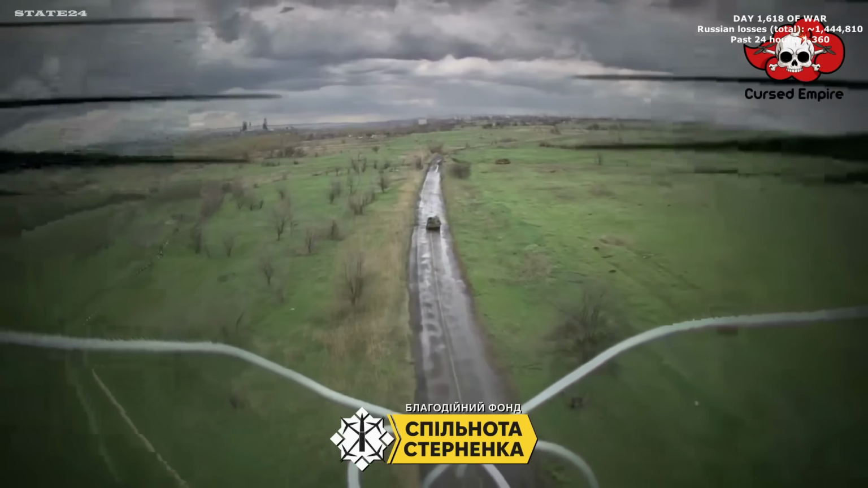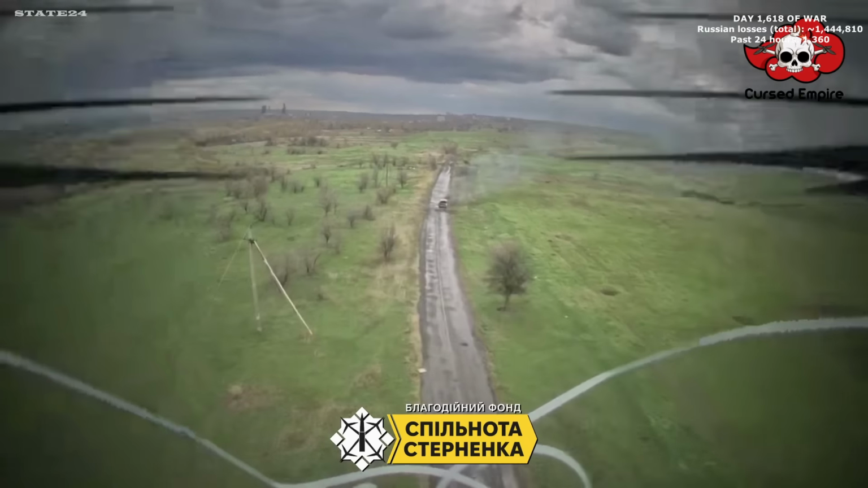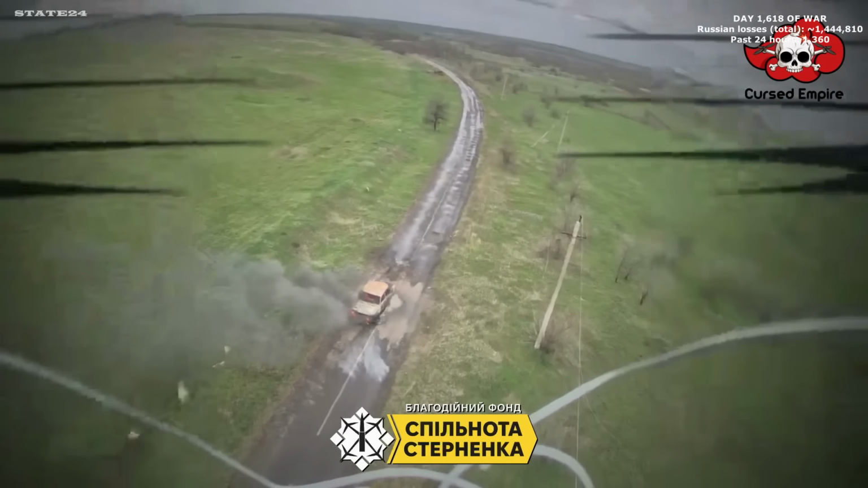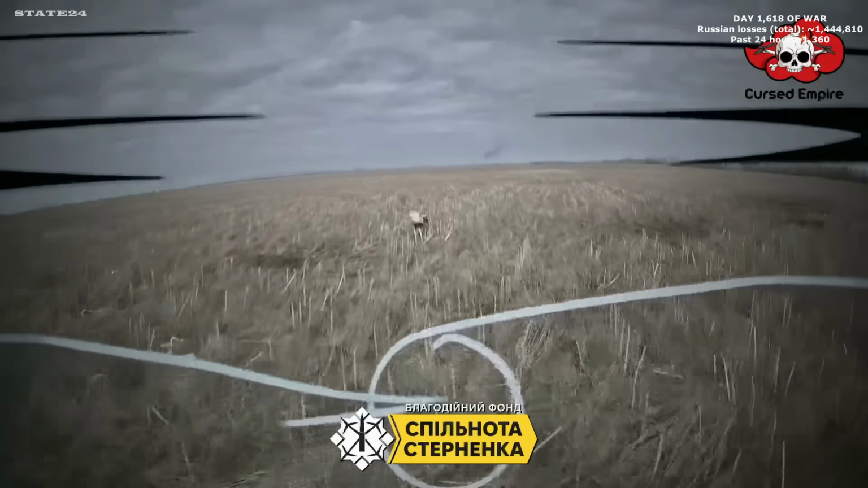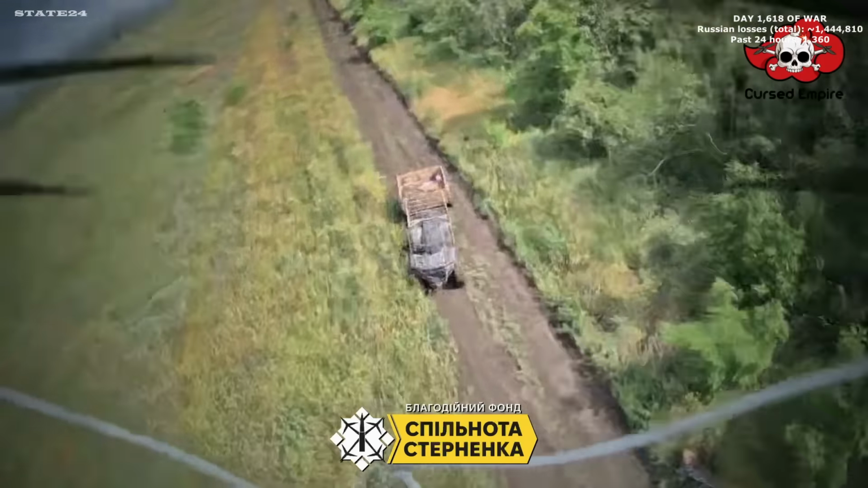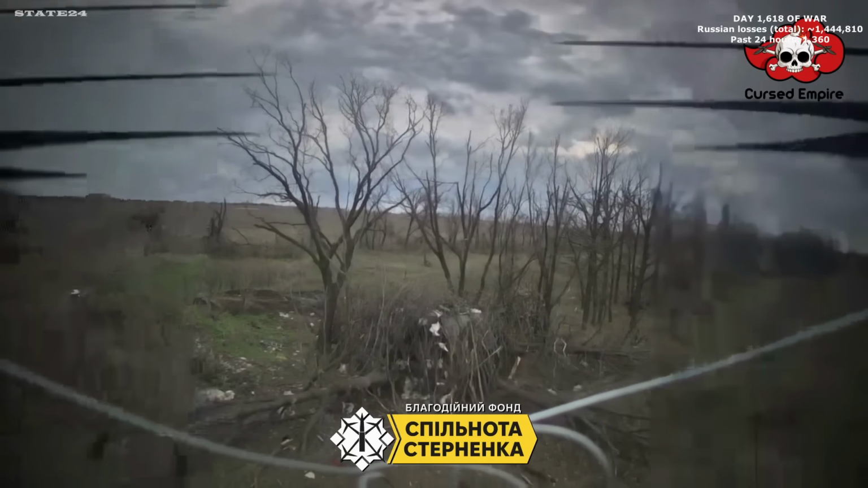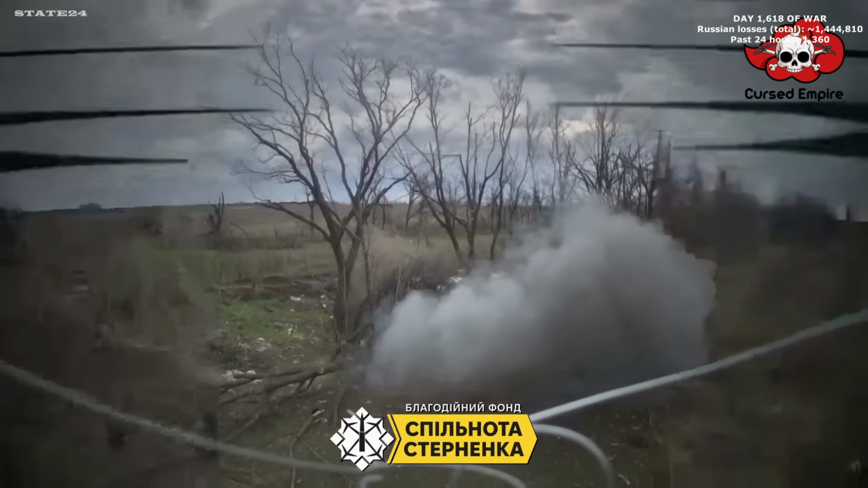And the strikes continue. Cursed Empire operators working through everything, moving along the same route. Soldiers on foot, vehicles, equipment, one after another. A systematic sweep of whatever Russia has in motion through this sector. Each target spotted by reconnaissance, coordinates passed, drone directed in. The route that was supposed to move troops and supplies forward becomes the place nothing gets through.